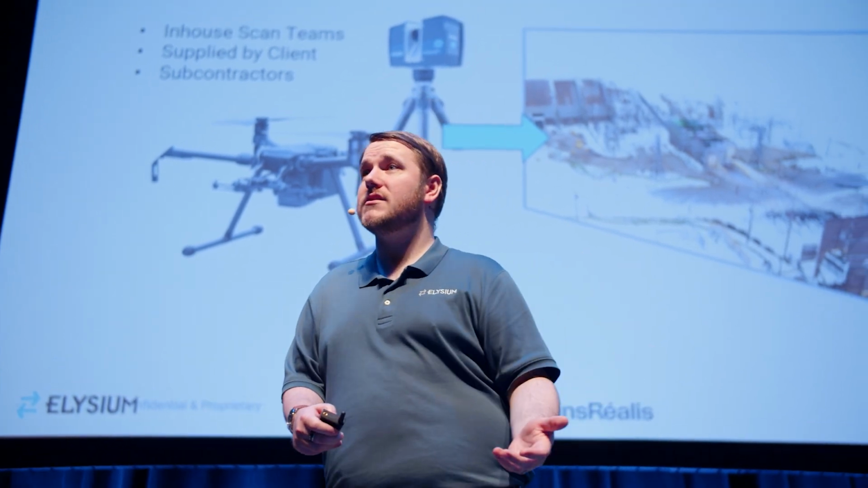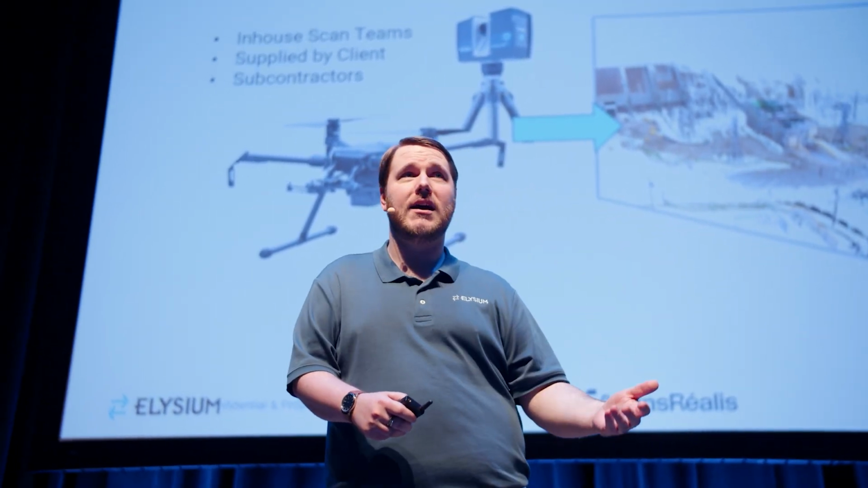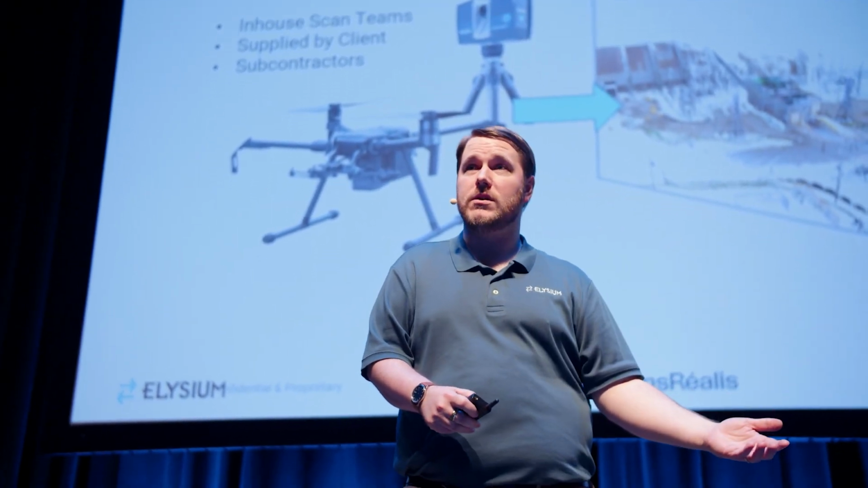Additionally, some of that data may need to be subcontracted out. We're talking about a global company. They may not have access to every single site worldwide. So what do we do? We go talk to the subcontractors that have access to those sites, that can scan the assets and provide that data back to us.